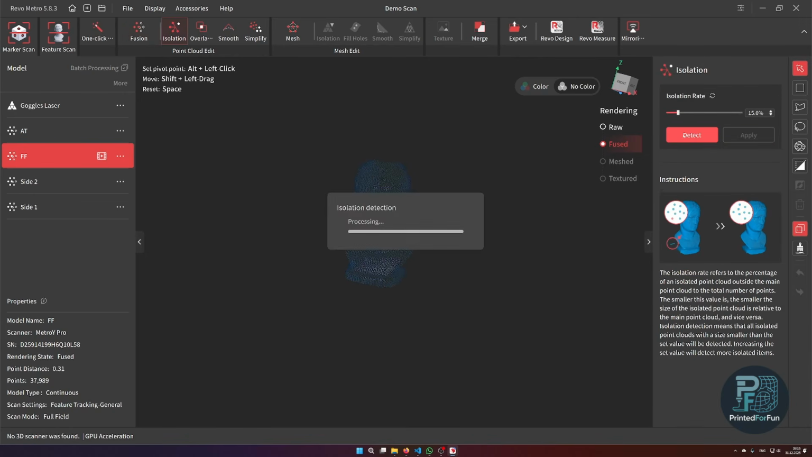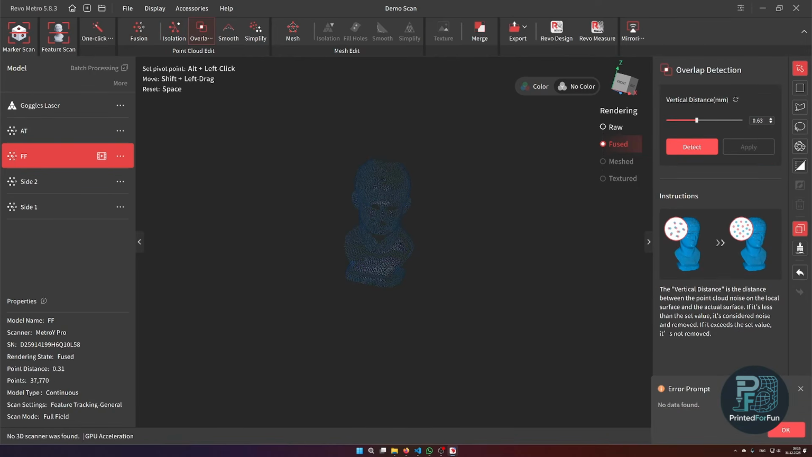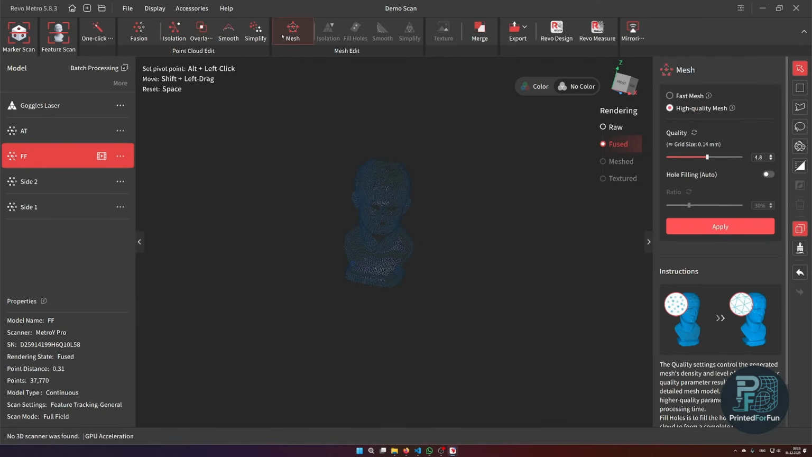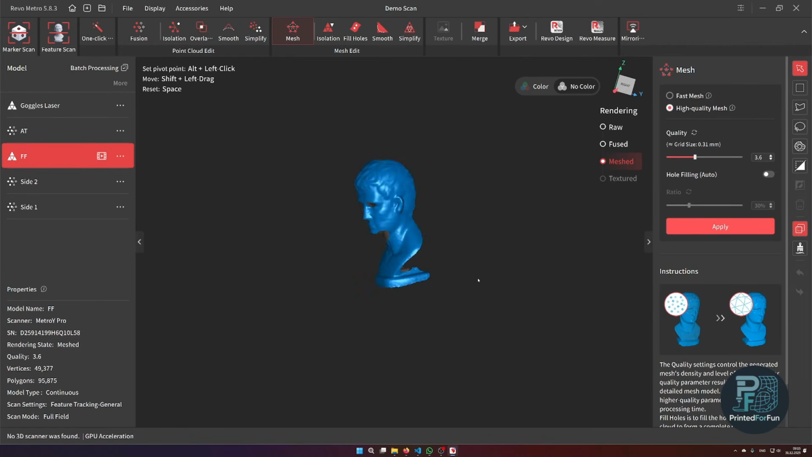I can now directly jump to the isolation and the overlap detection, but I guess there will be no overlap, and now to the meshing. Keep in mind, for this full field scan, I only scanned from the front side very quickly. I didn't scan from multiple positions or from the bottom, but this is a small demonstration of how full field and its results look.